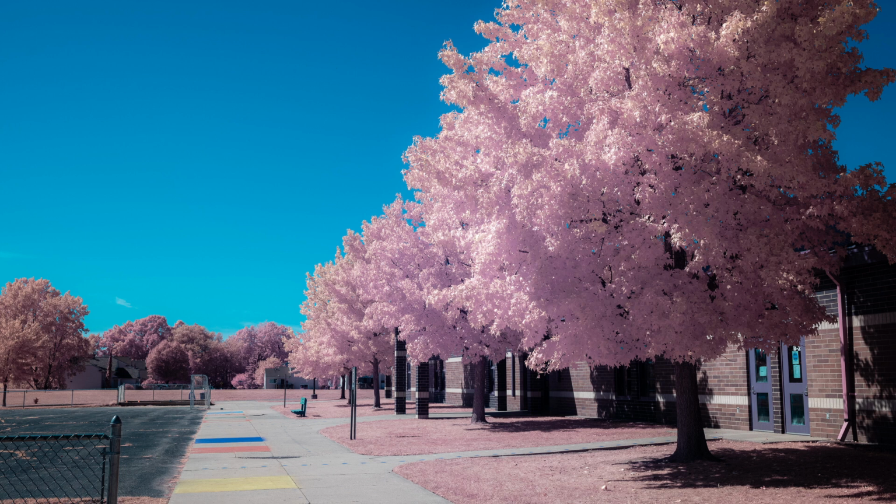Can you get cotton candy-like infrared straight out of camera? That's the idea behind Candy Pink Infrared. I've got a stack of old vintage filters. Let's give those a try along with a full spectrum camera and see what we get.